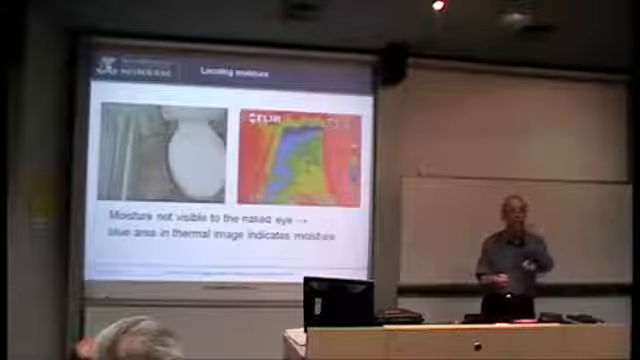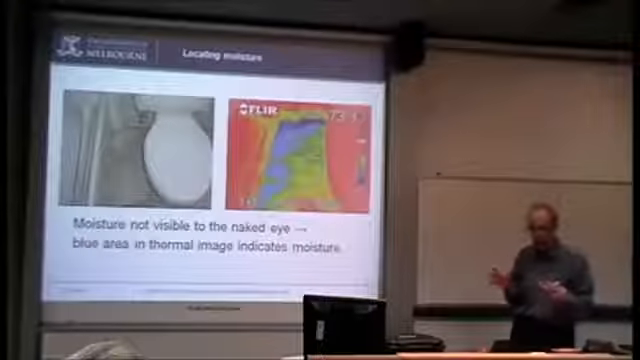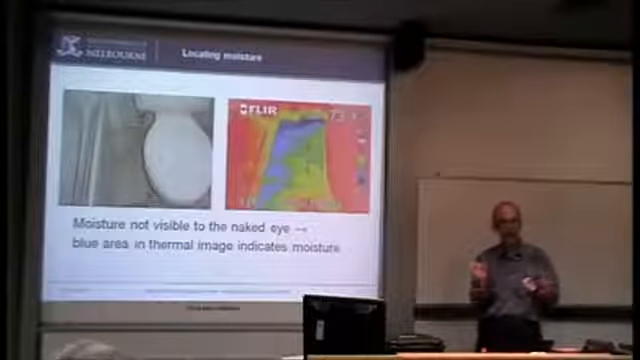Like at sundown or something, when it starts to drop off, you'll start to see. Now you have to be careful with the sun, but you can make use of it.